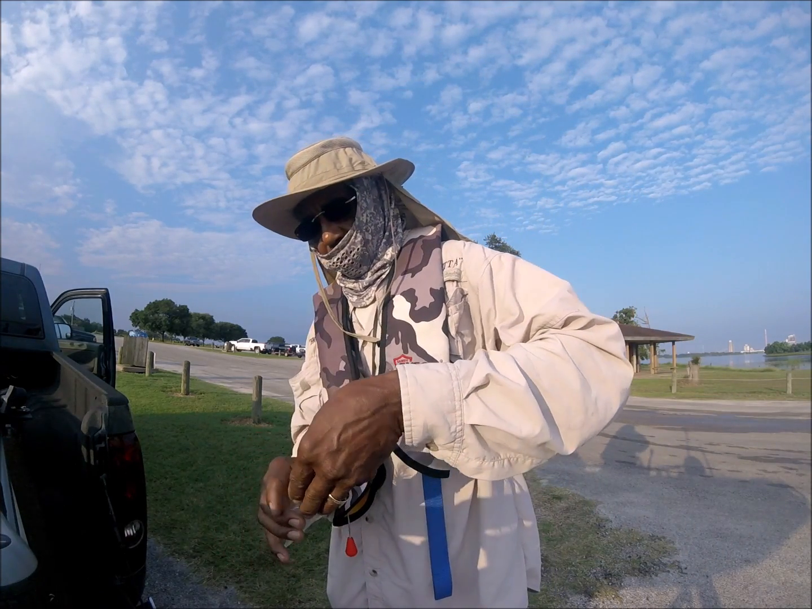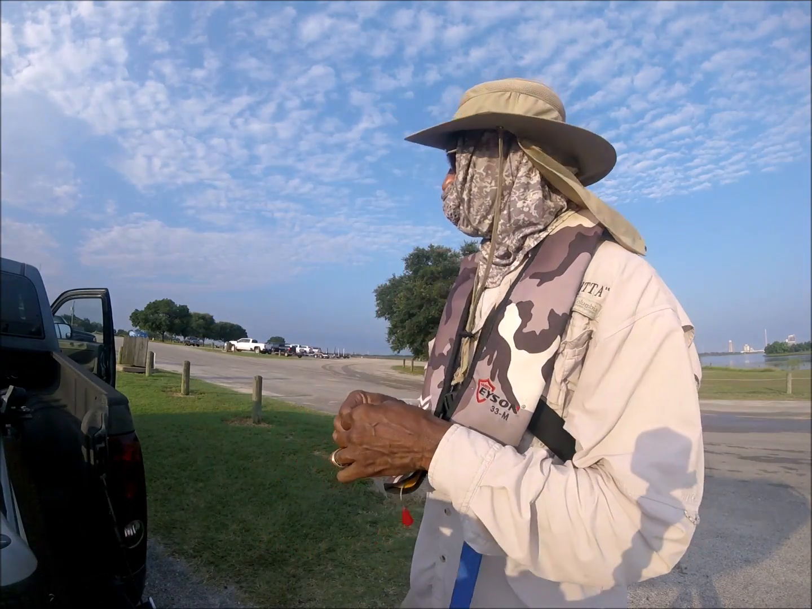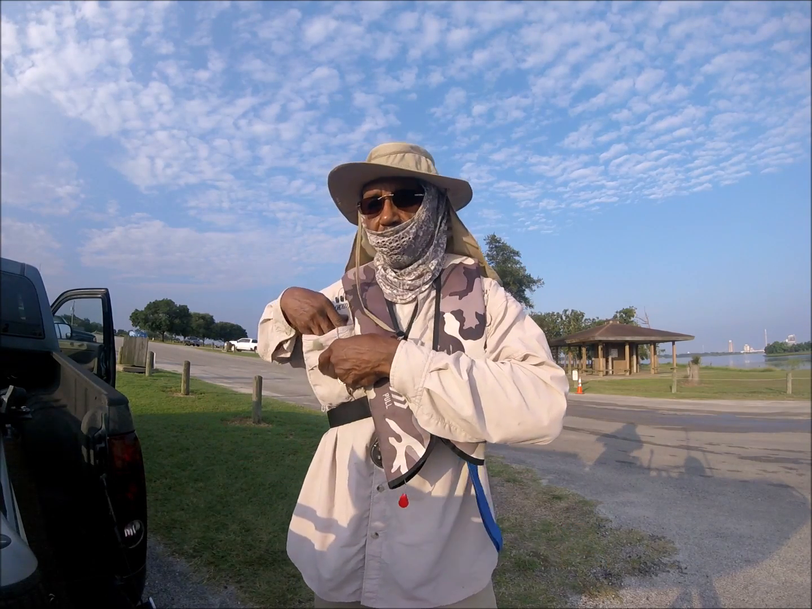And it looks like there are a lot of trailers here this morning. Multiple boats probably on the water. I'm going to try to head there first, but Hooked Up Fishing, man.